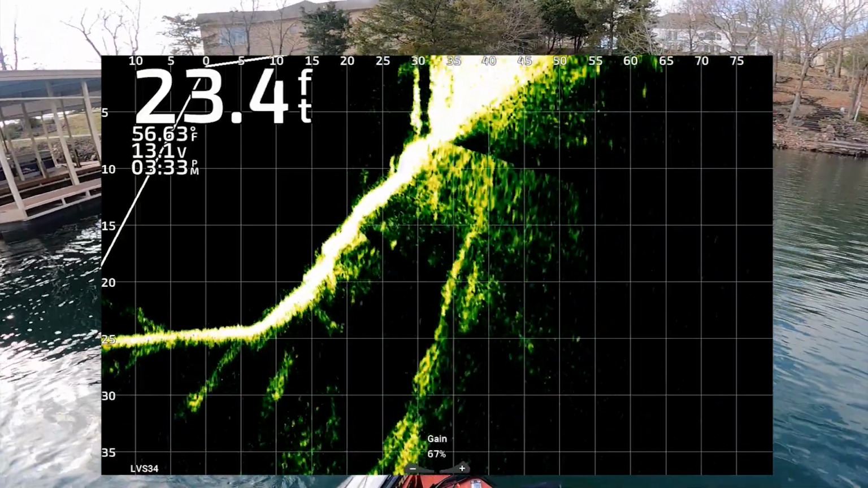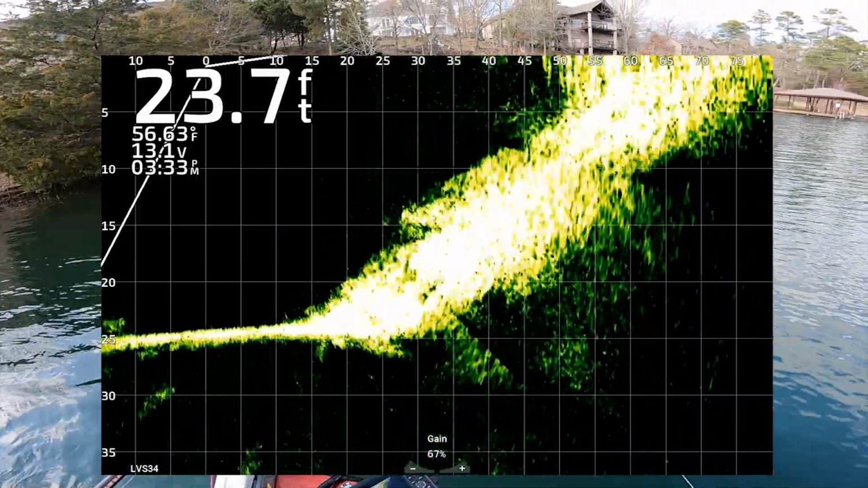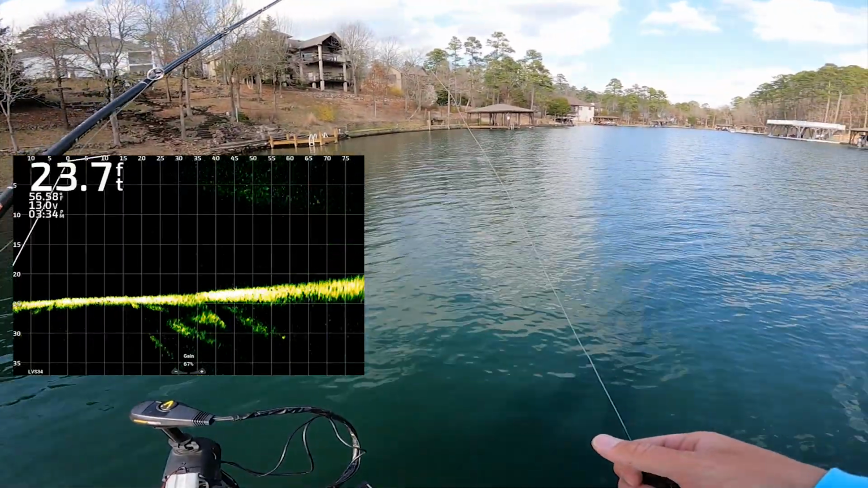Now, guys, right there, you see that? What's in front of me now is grass. I'm just showing you right there, just some grass, okay? So if you thought you saw some fish, you can flip in that too. But that's one thing I just want to share with you guys. We're going to keep going through here and see if I can find some fish.